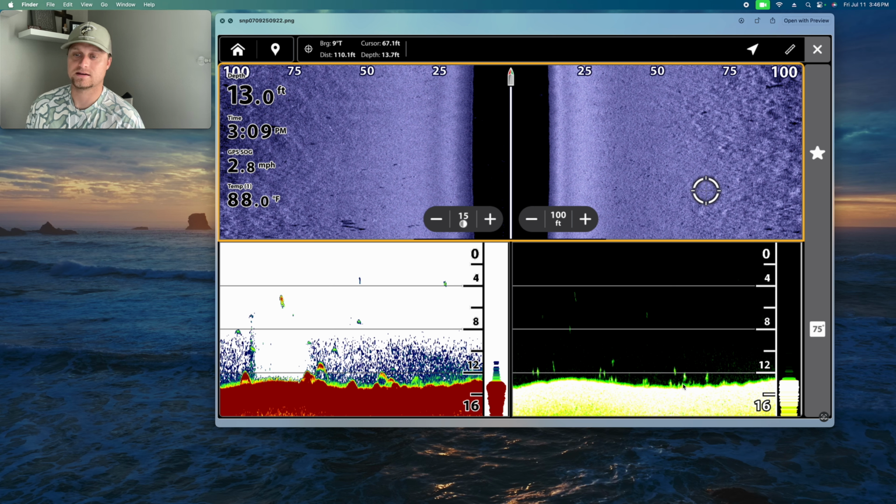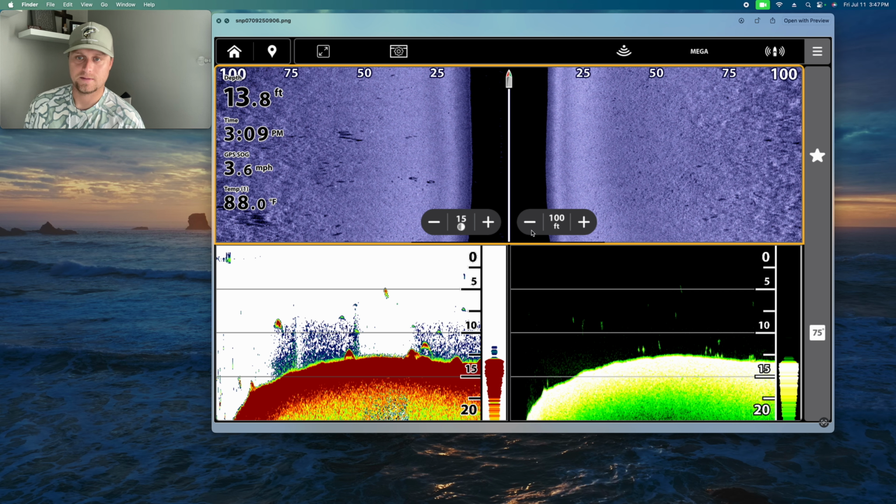These are the right size. These dots are kind of big here, but for the most part, this would be a good example of how bass set up on the bottom. And I idled over these perfectly to where we can only really see them good on down imaging. The side imaging here is kind of vacant, but that's because I idled over them perfectly with down imaging. But in this next screenshot here, you'll be able to see what they somewhat look like on side imaging. Okay, here's that side imaging image.